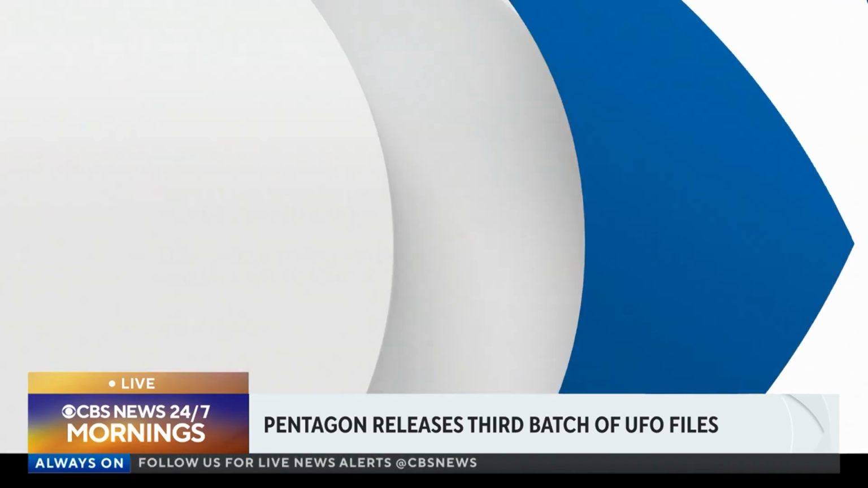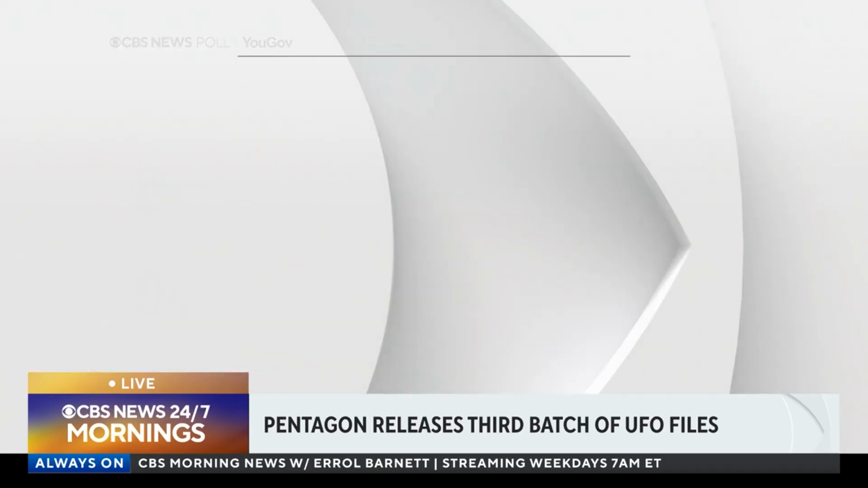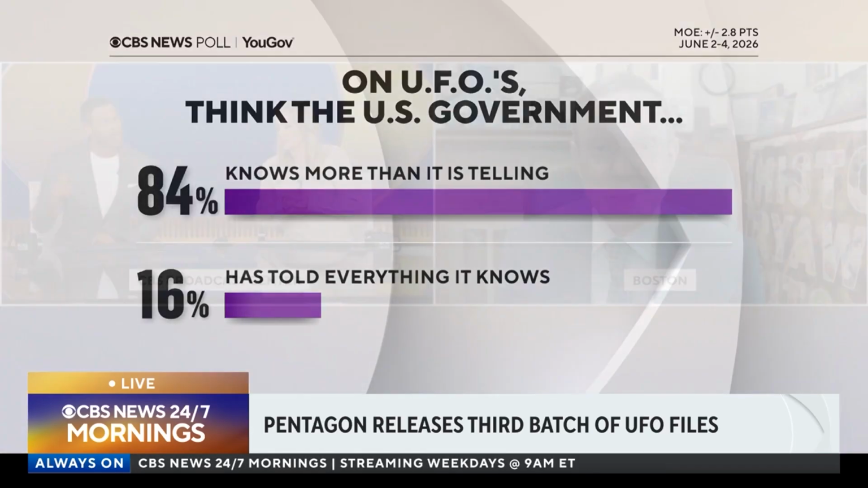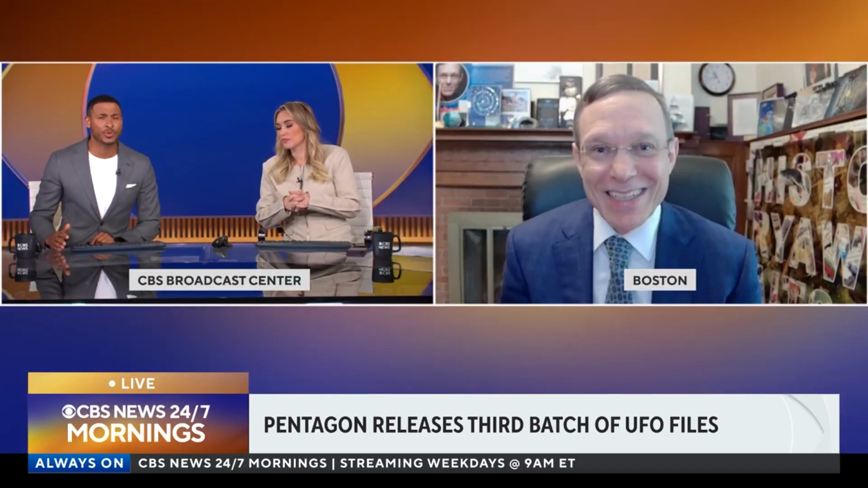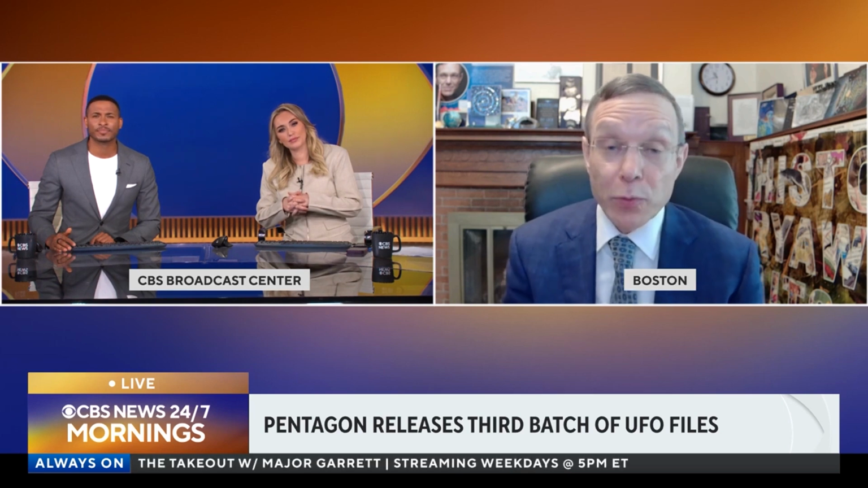The government's releasing these documents, though, and another expert I was speaking with was saying it's all well and good for the government to release these sightings, these pictures, these images, but isn't the thing we're all looking for specific answers to what exactly they are? And if the government cannot answer that question, don't we want to know a little bit more about how they get the true answers? Well, you have to understand that science in general is work in progress.